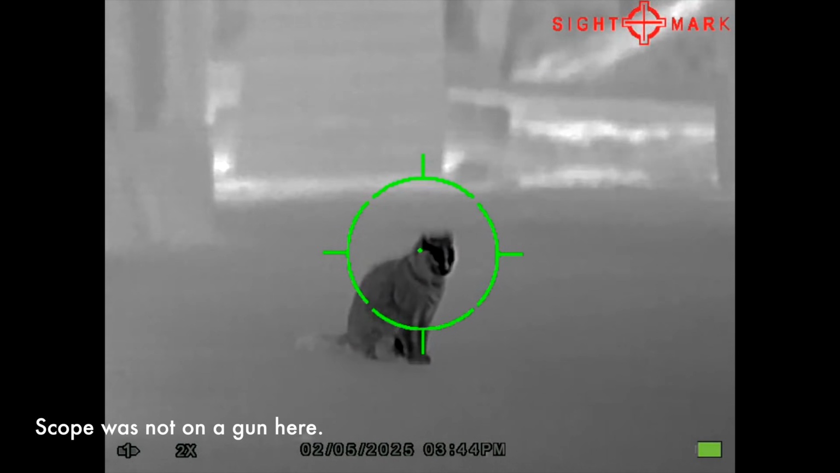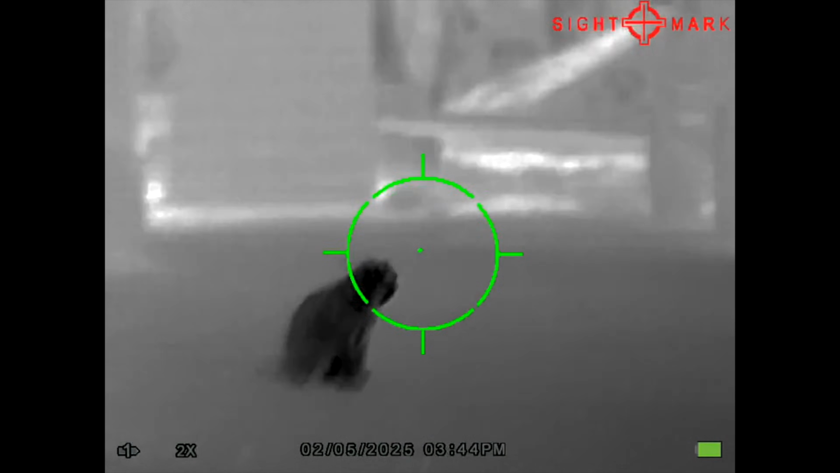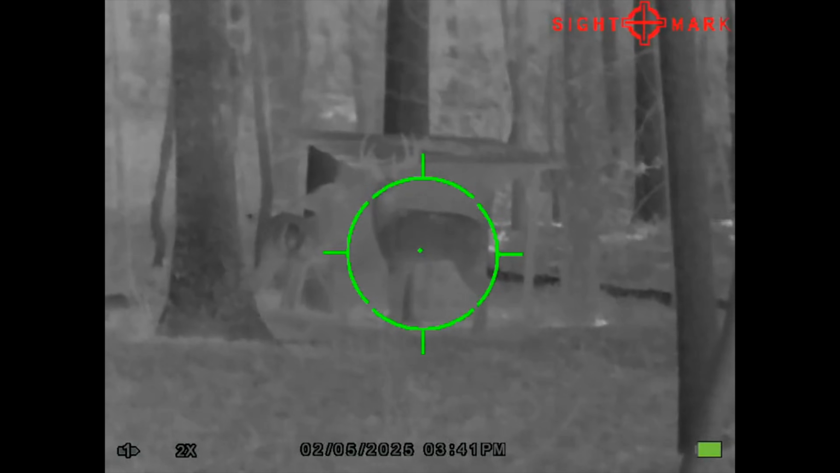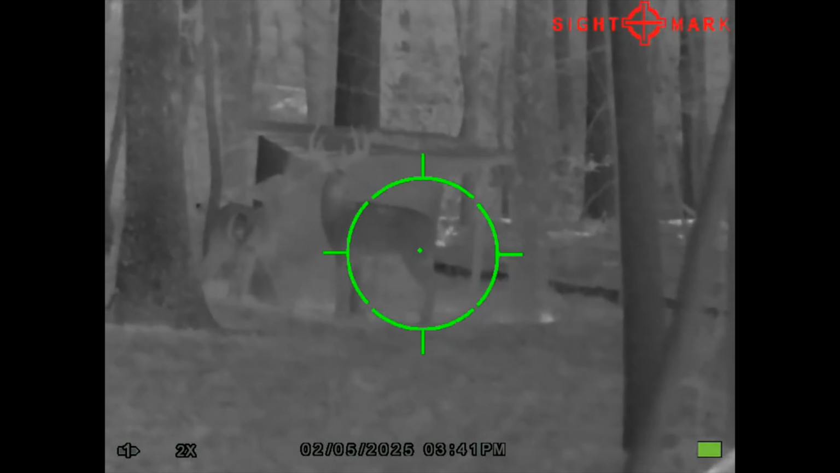Now, as far as the imagery. Thermal optics use a high sensitivity thermal sensor or microbolometer to detect the differences in temperatures among objects in your field of view, creating the image you see. The more sensitive that sensor, the more clear and detailed the image is you see.